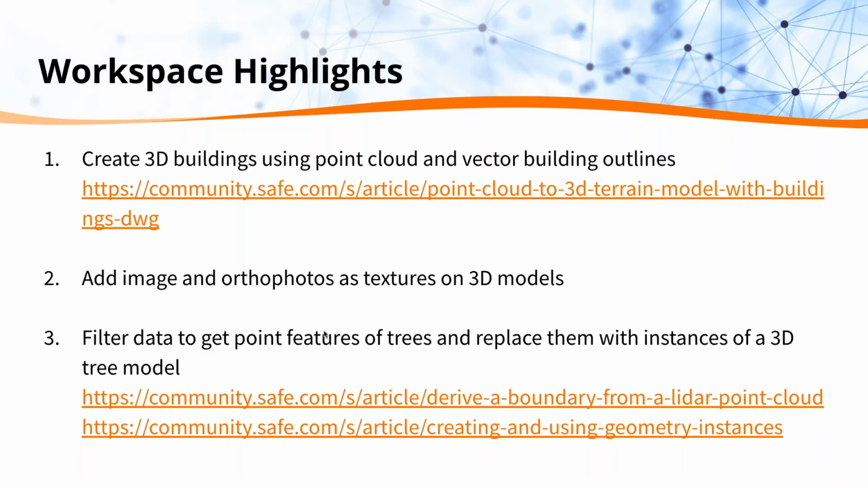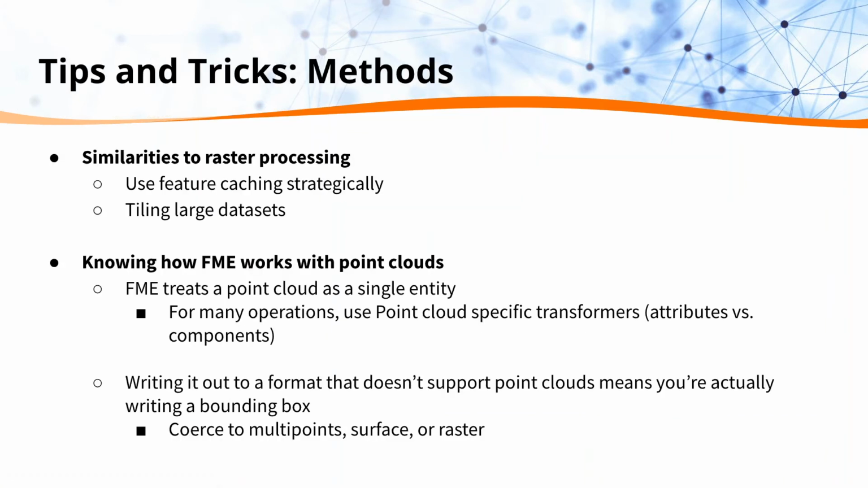And that was just a quick screenshot. So the workspace highlights. I had mentioned that there was an article for the tree instances. There's also some how-to articles on building 3D buildings using point cloud and vector building outlines, as well as for getting a boundary feature from point cloud. So there is an article on creating the buildings if you don't have that vector layer. They just don't look quite as clean and snappy. That's something that you could try out.